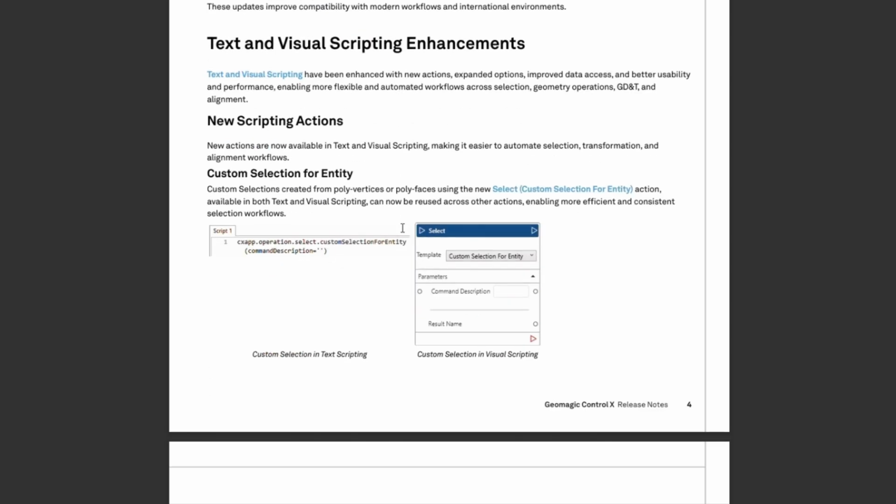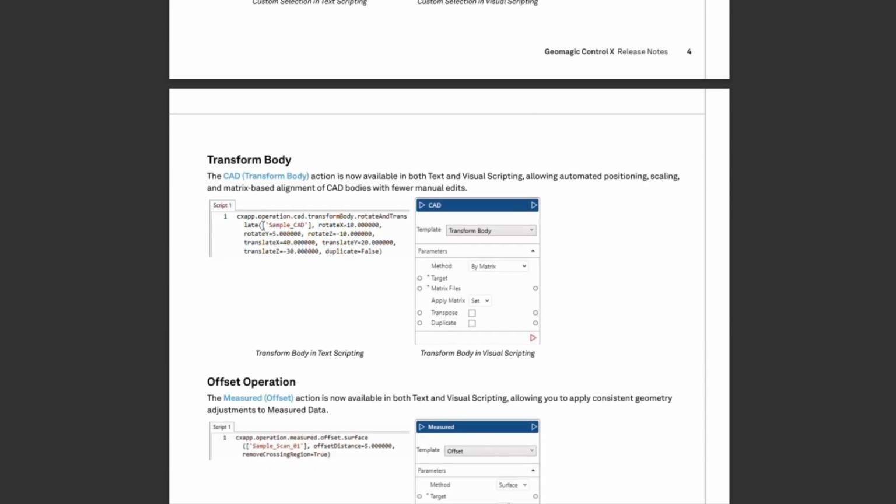Now, another big section of these enhancements is to our text and visual scripting. We have added a lot of different scripting actions. We now have the ability to select by custom selection for entities, and transform body as well.